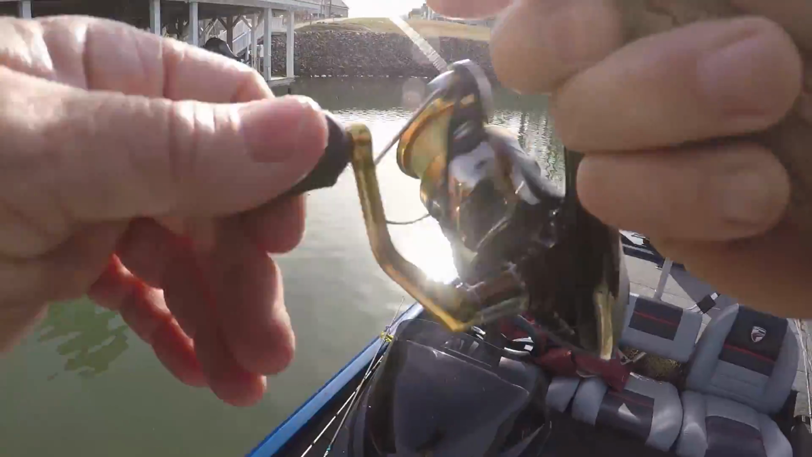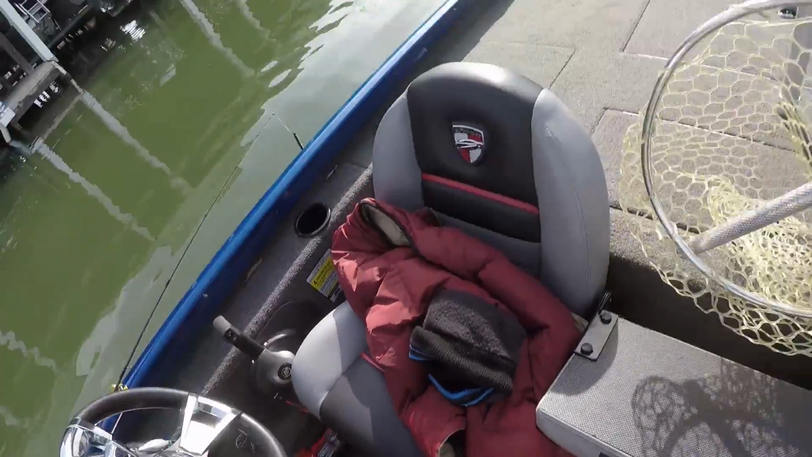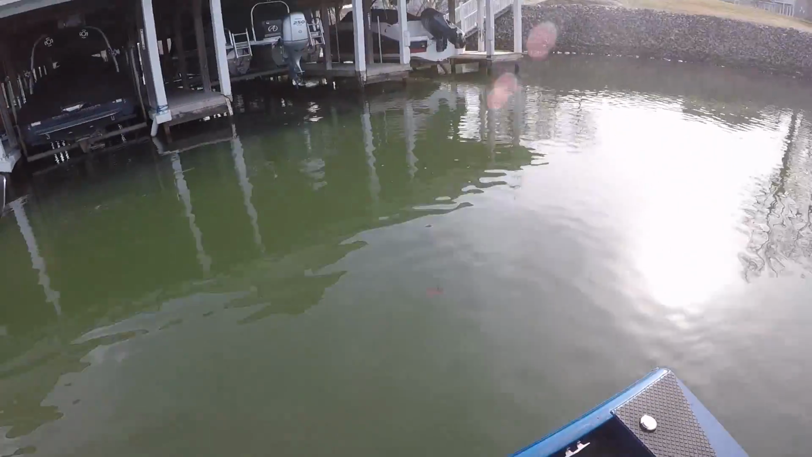Alright guys, hit the spot lock. I don't think he's very big. I just like going to the back. I got more room and get away from that trolling motor. If you got a big one, you don't want him in the trolling motor.